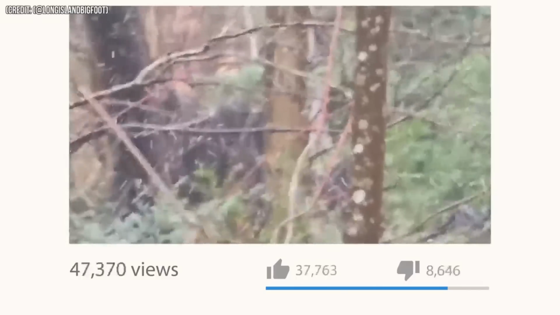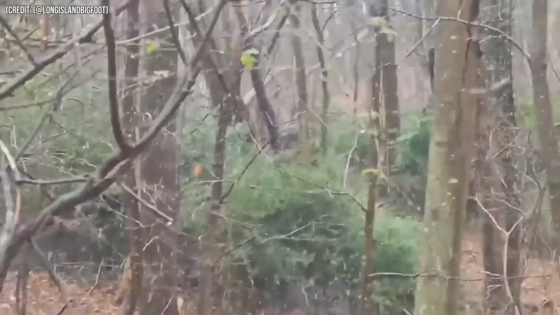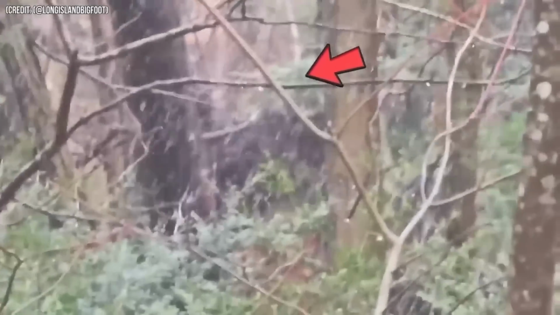Anyway, the person who posted the video mentioned that they checked the area afterward and found fallen trees deliberately blocking the trailhead. I highly doubt someone would be out there doing that in such bad weather.